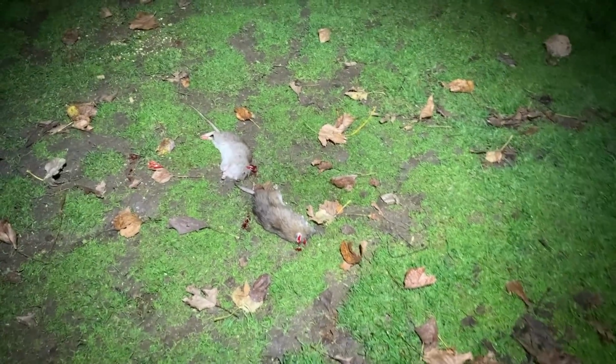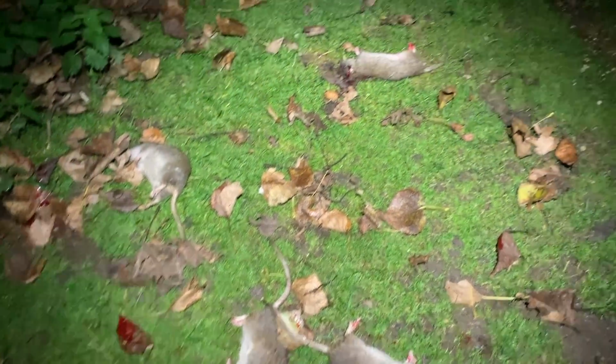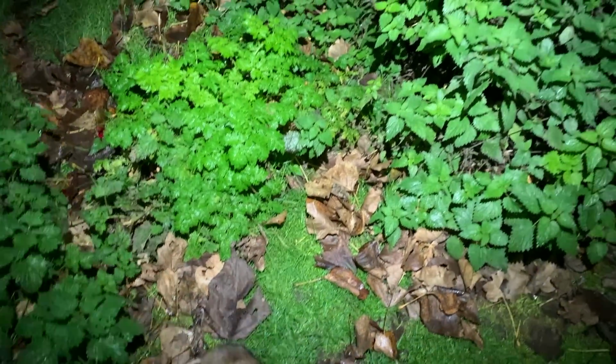Well, with 38 rats on the clicker, it was time to start thinking about getting picked up. I'd actually left my picker-upper tool, as I call it, in the back of my truck, so all we had was a pair of gloves and a bin liner to be able to pick these rats up and get them popped into. We picked up what we could. As I said, some of them went deep into the vegetation, but we were able to retrieve a grand total of 28 of the 38 rats shot this evening.